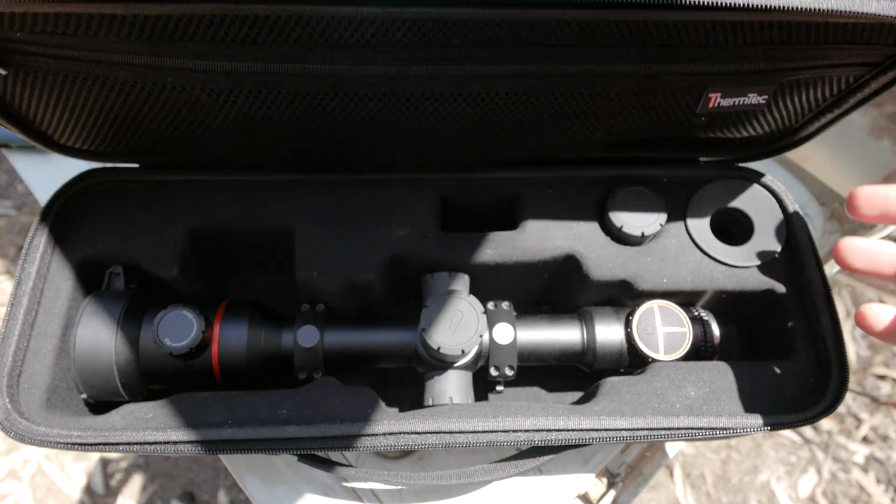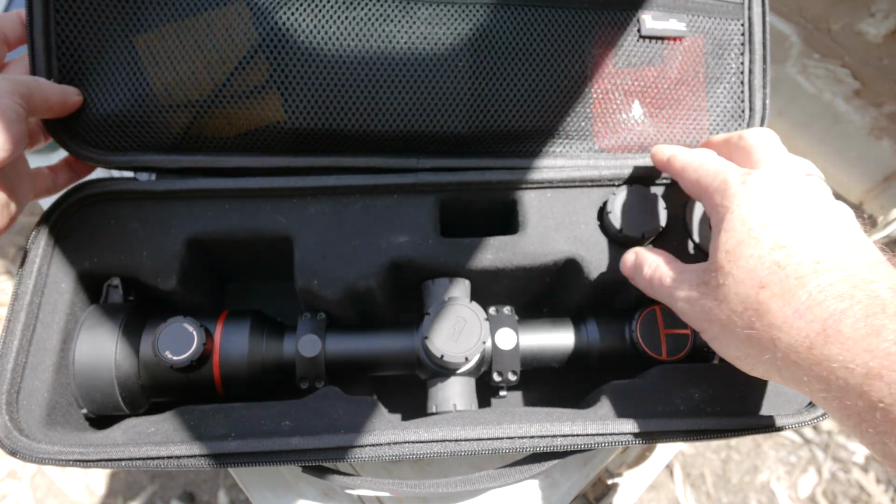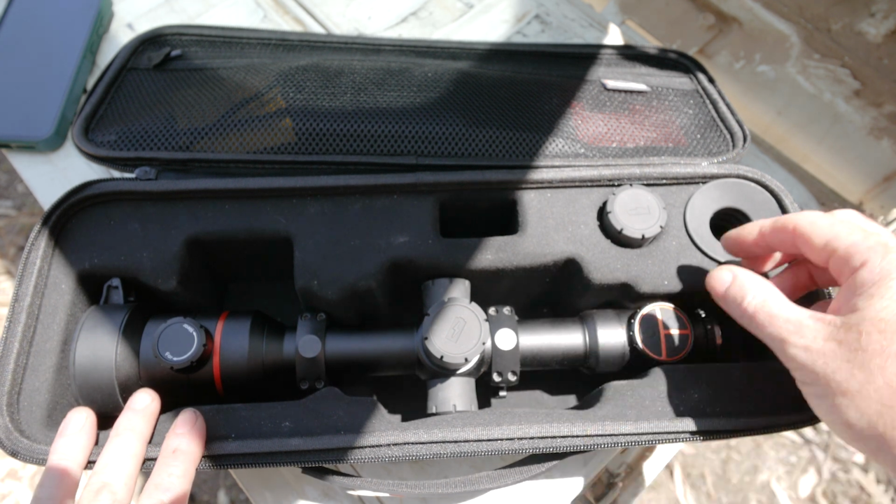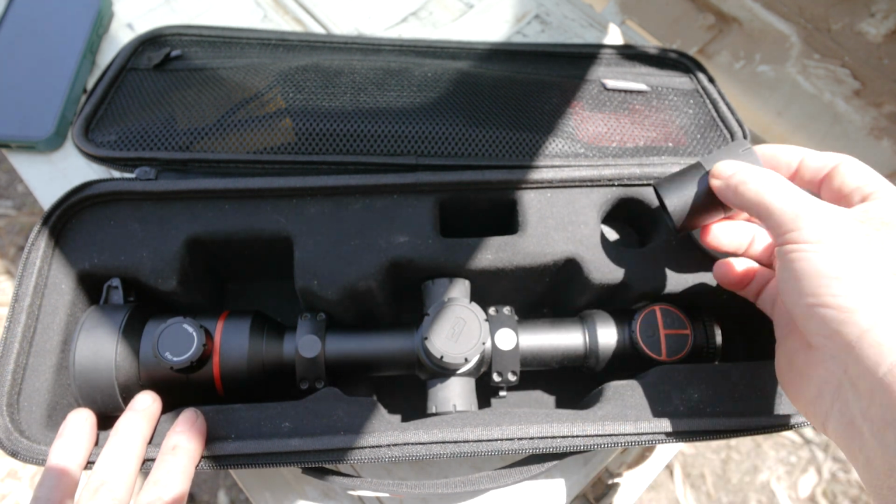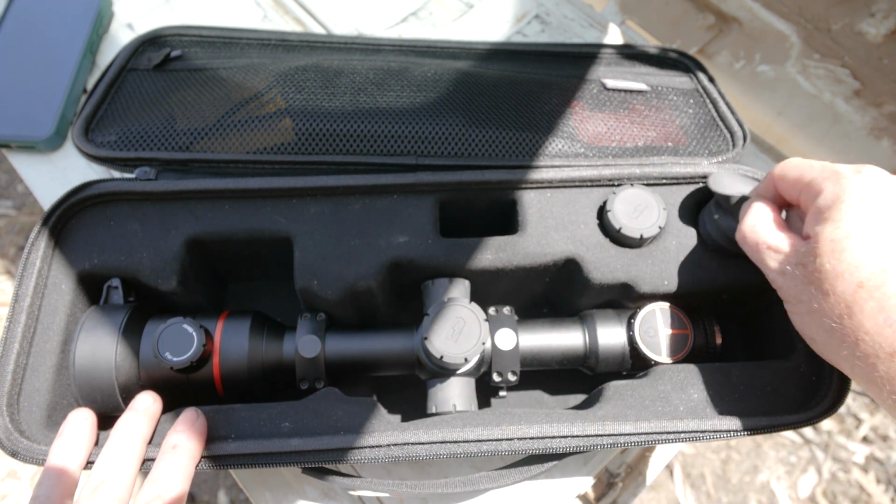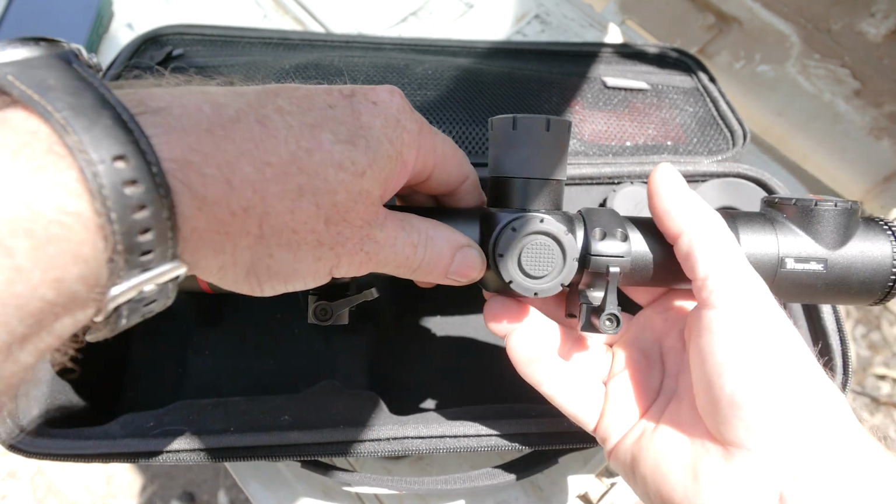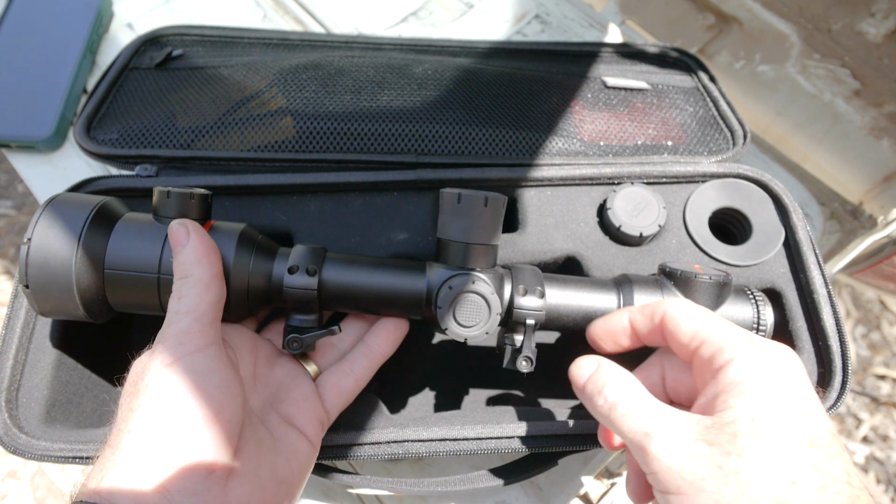Quick little show you what's in there when you get it. There is some rings, there is a cleaning cloth, you will get some batteries, a battery charger. You get a cap for 18650s as well as the cap for the 18500s. You get the eyepiece and you get the scope itself. These are not the rings that come with it.